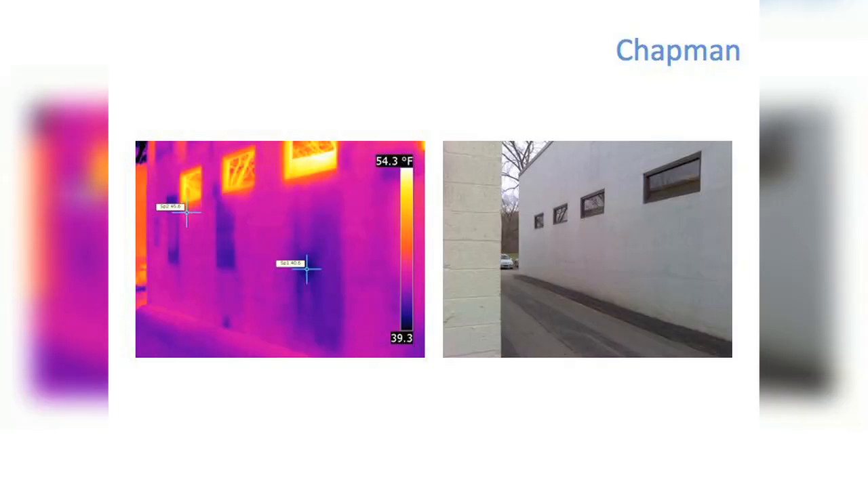This is our building out back in the alley. We found a couple areas, unfortunately, after we did our renovation, where we saw some insulation was either missing or had settled. But you look at these walls and you can pretty clearly see the problem areas.